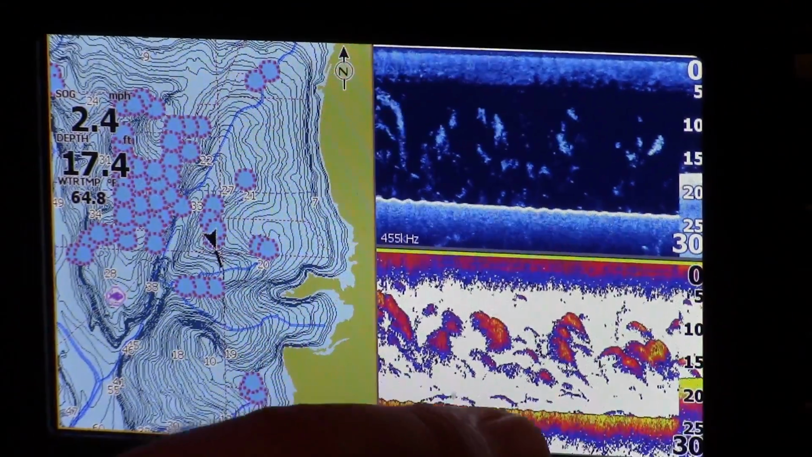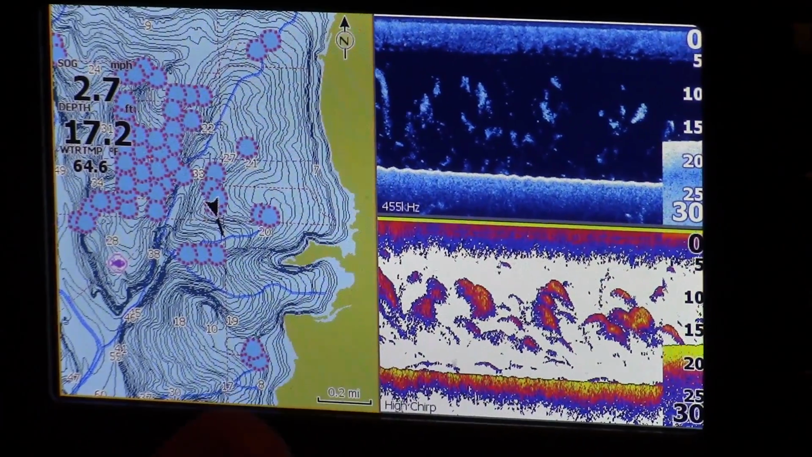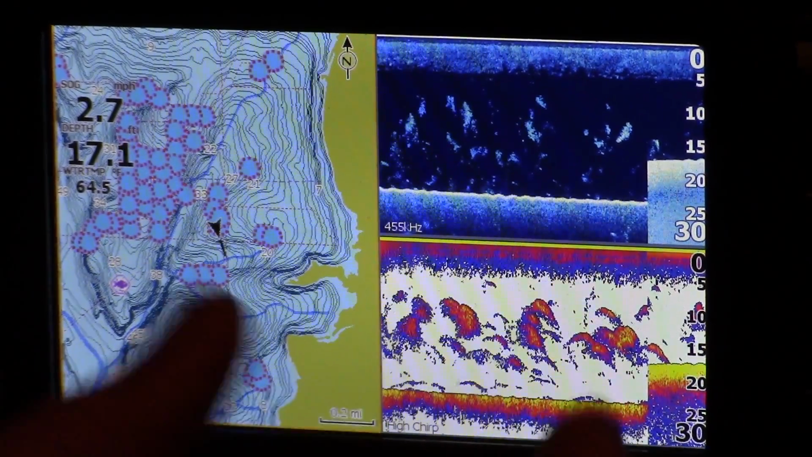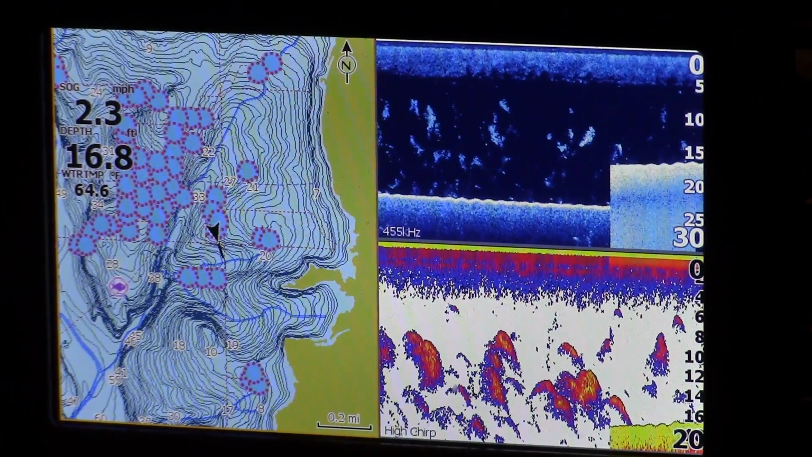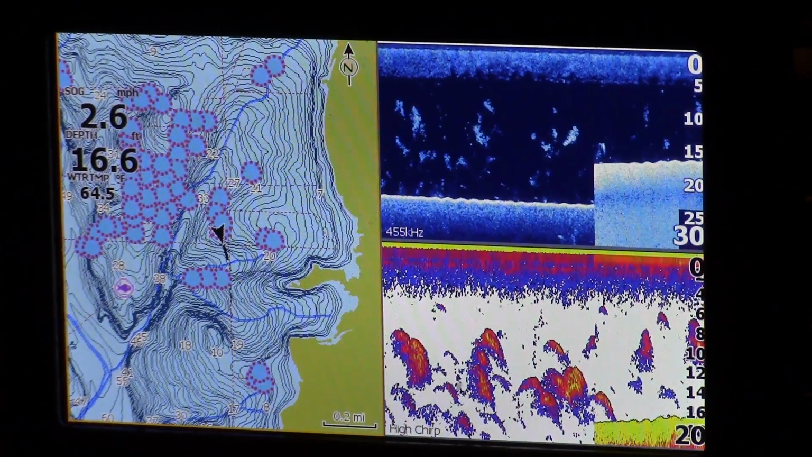So folks, I wouldn't recommend having more than maybe a split screen of 2 on here, but the thing is pretty cool in that you could have 3 or 4 if you really need to for some reason.